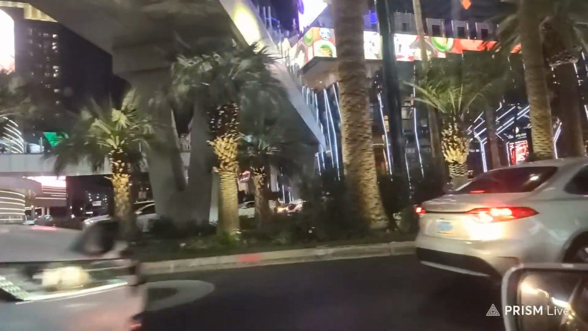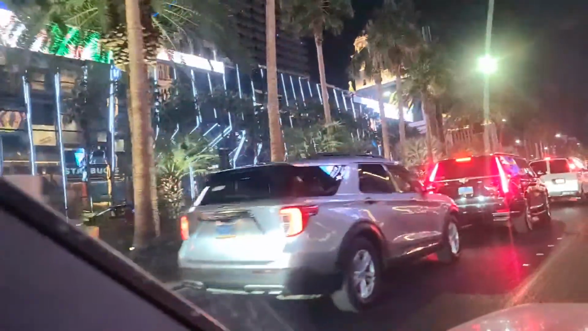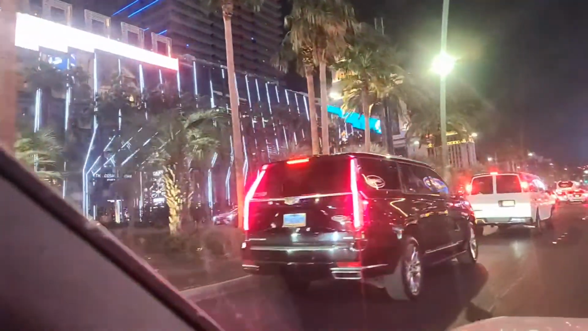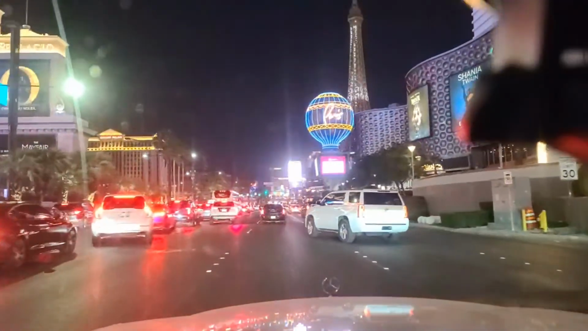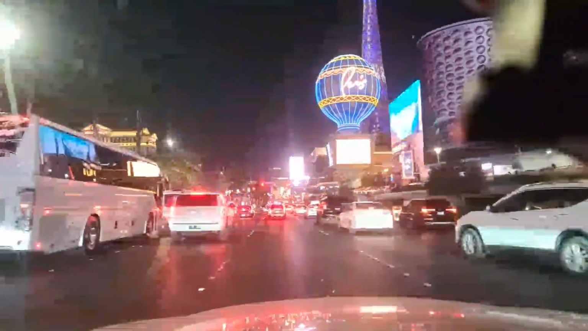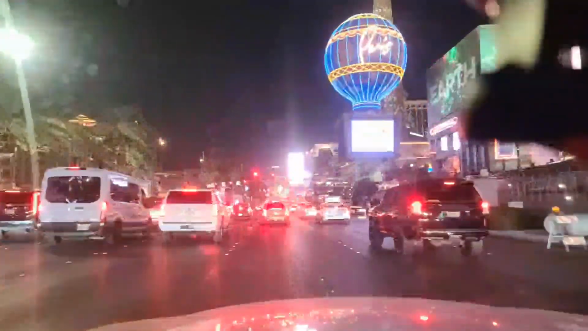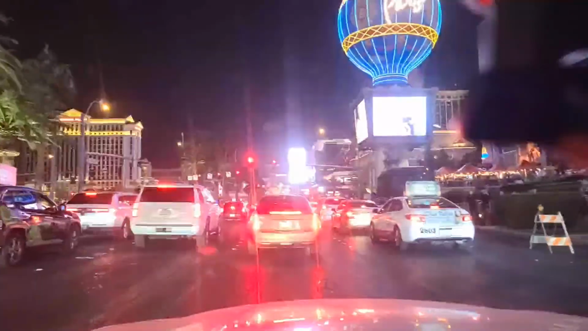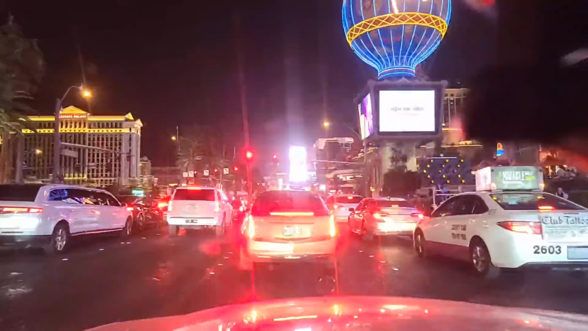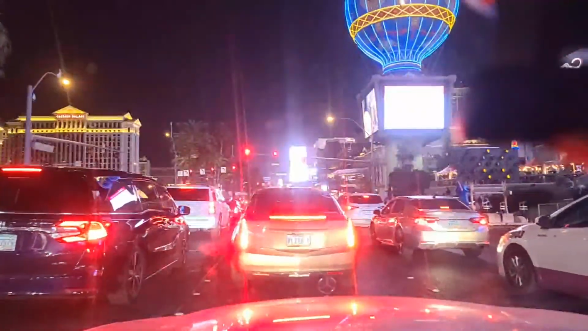Waymo, a Zoox. And they have the LEDs going all sorts of different directions there. Driving vehicles, those things, up by them. Especially when you don't see anyone sitting in the driver's seat. They're all running on cameras and stuff. This Cadillac in front of me looks like it belongs to the Palazzo, according to the tag there.